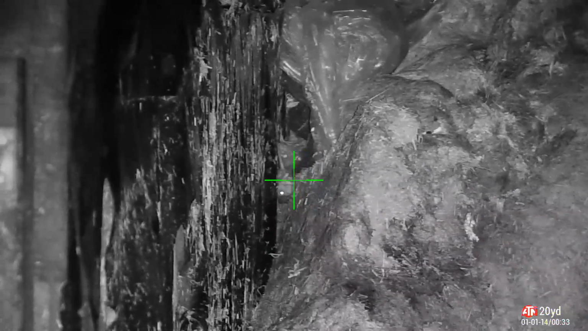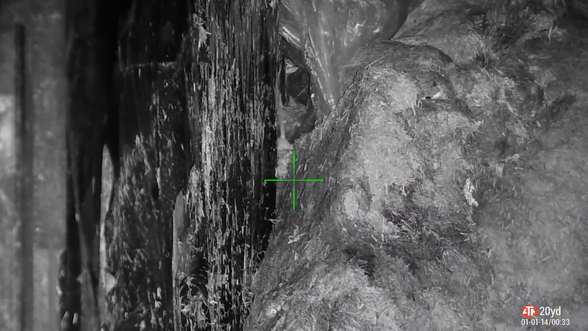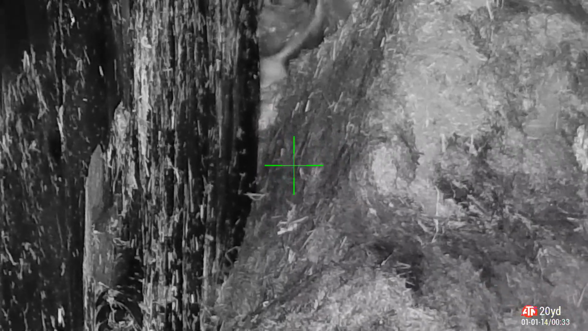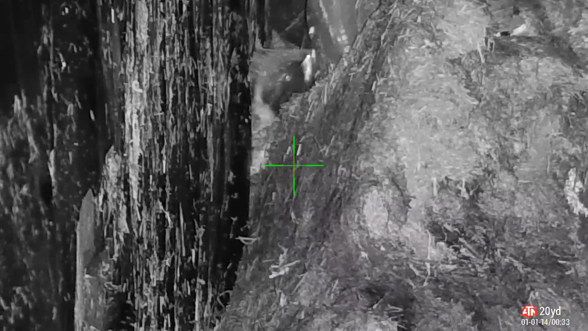JSB Exact. I spotted one over here on the thermal. Waited around. Got my chance. Had to wait around a good 5 minutes or so. But I got there. I got my chance to nail him. You do need to have patience when you're airgun shooting. But that's part of the fun, isn't it? And there we go. He's well and truly smashed up.